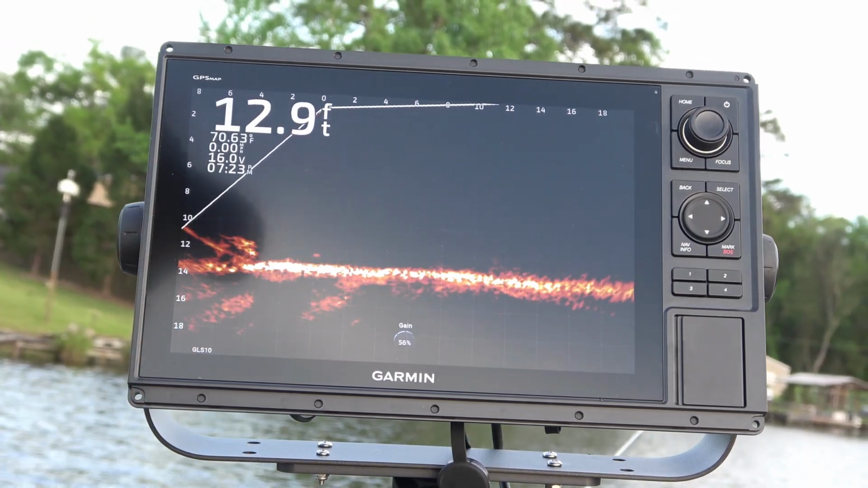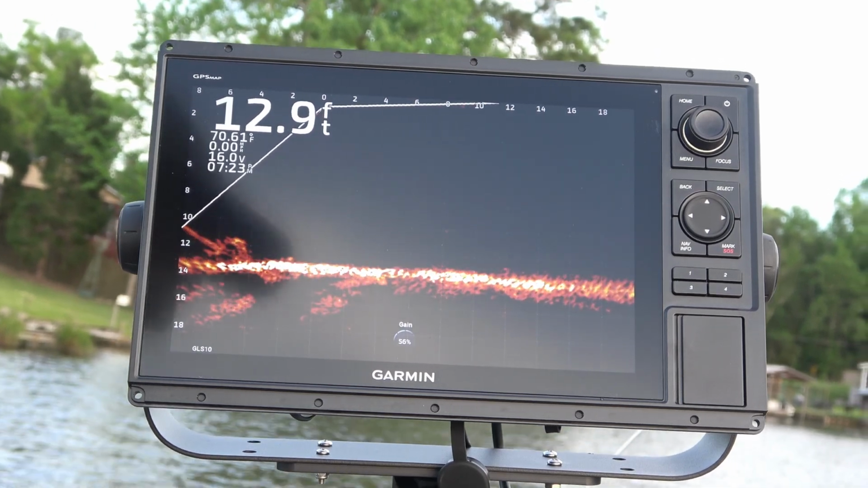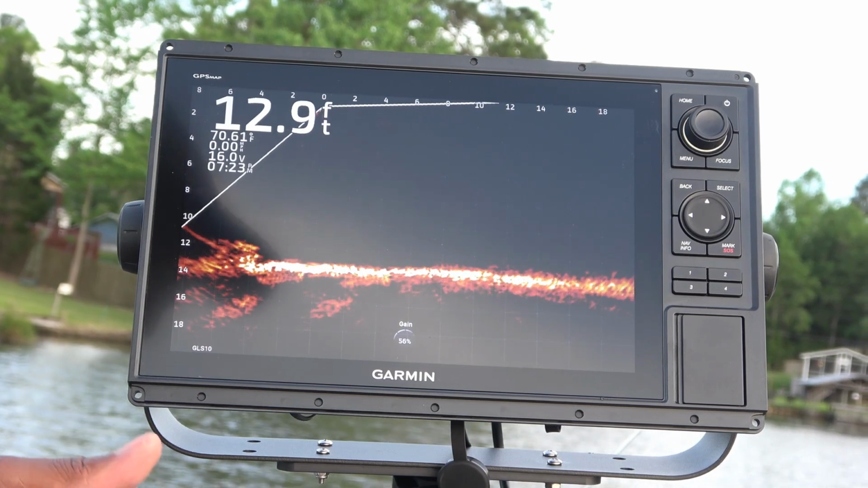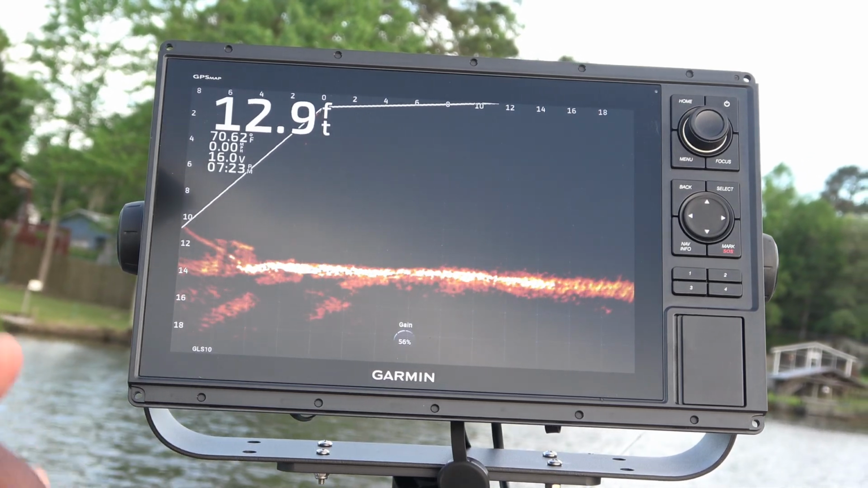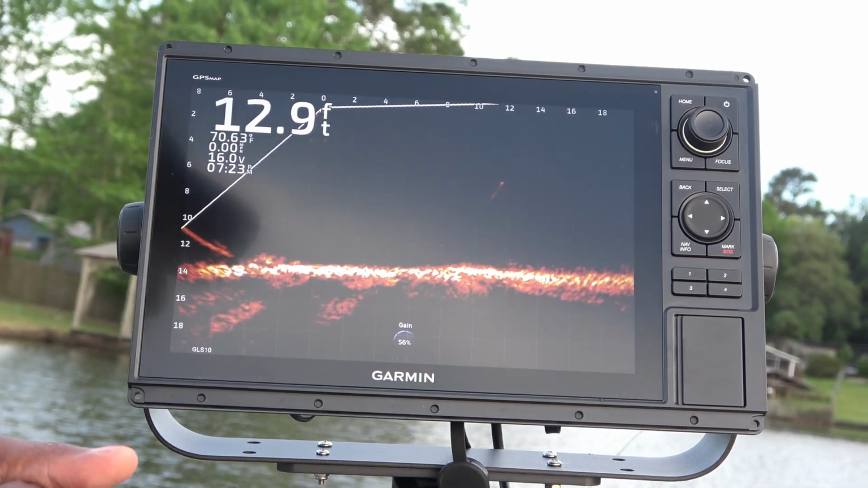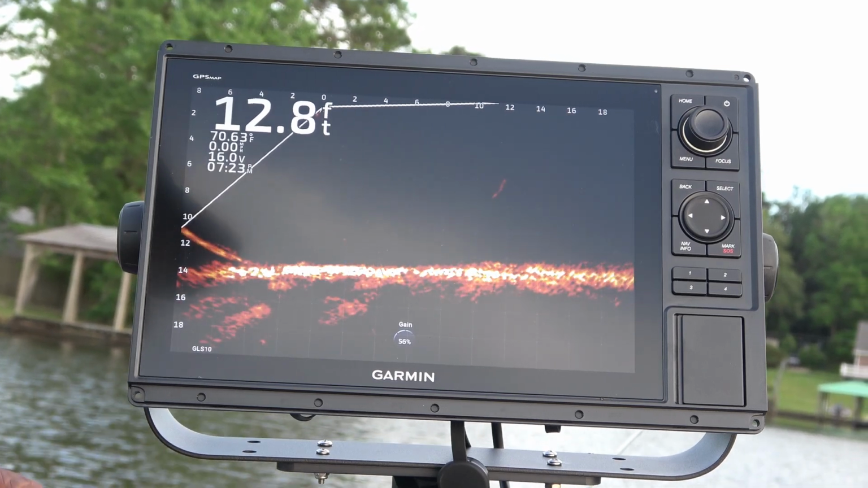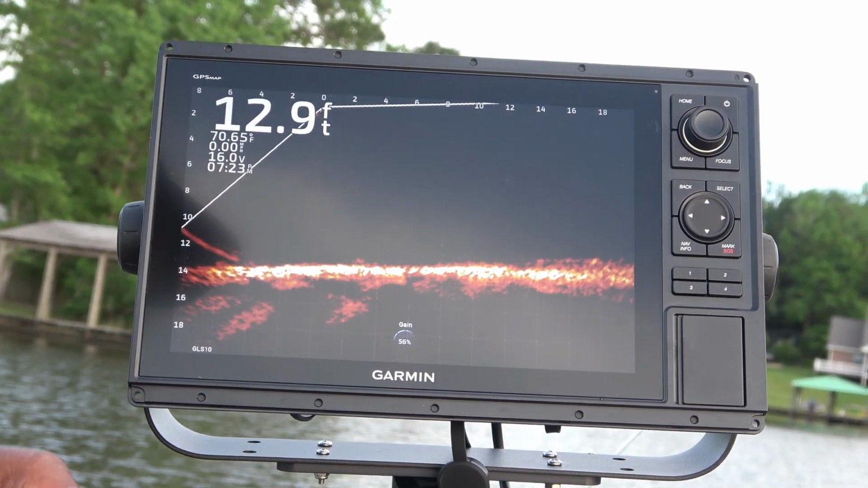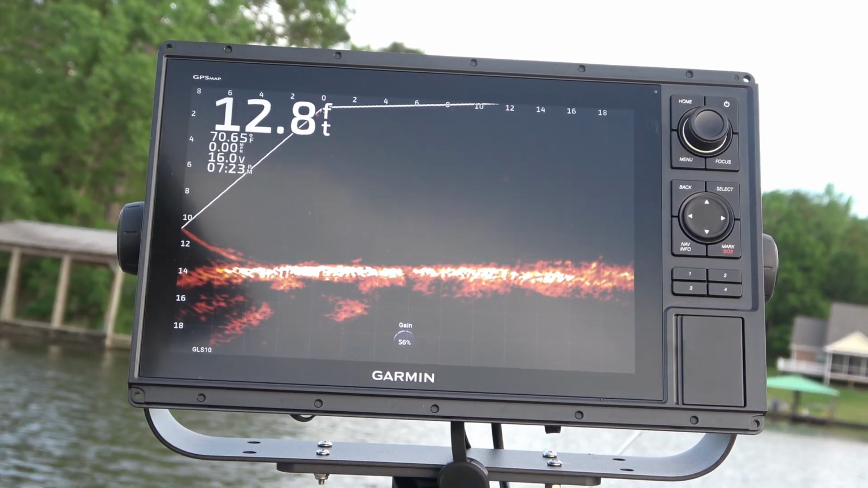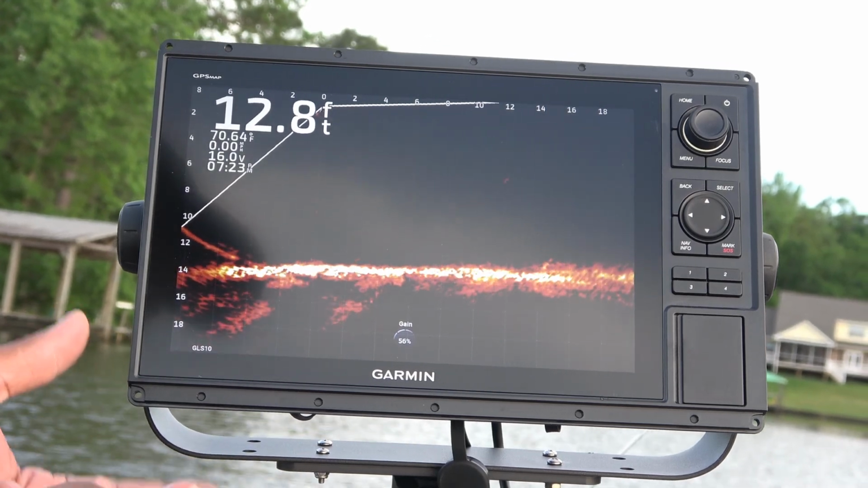I kind of like seeing that extra detail when I'm using my unit. Another thing I like about this unit is the ability to move all the GPS coordinates from my Hummingbird Helix 10 to my 1022 and 1222. I'm sorry. And now moving your coordinates, if you've been using Active Captain and you're moving from an existing Garmin unit, one of the little surprises that I kind of expected Garmin to do anyway was it actually brought over those coordinates that were on my other unit once I used Active Captain and it synced.